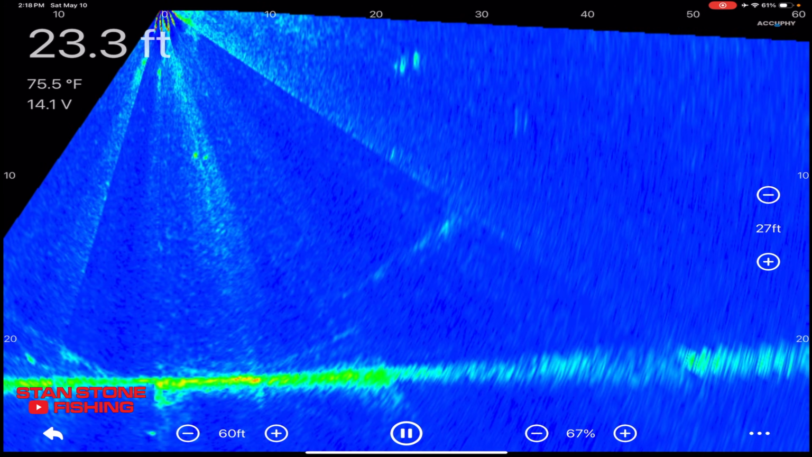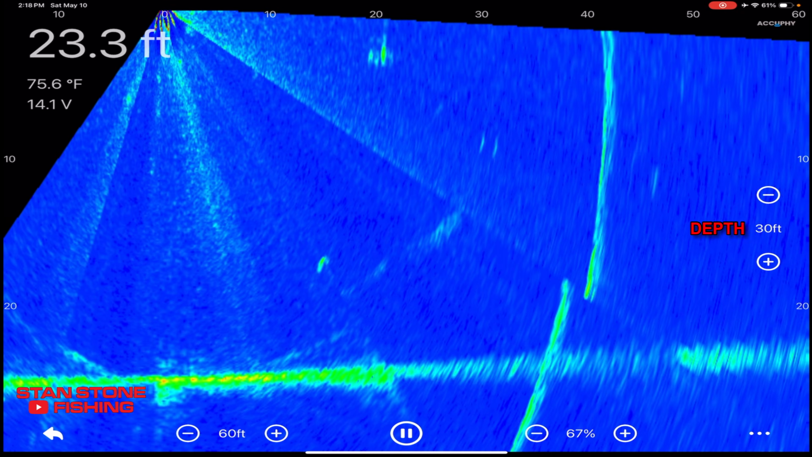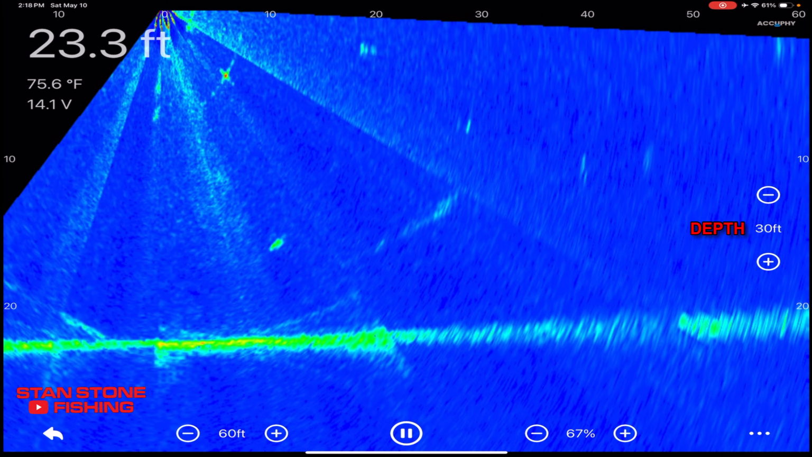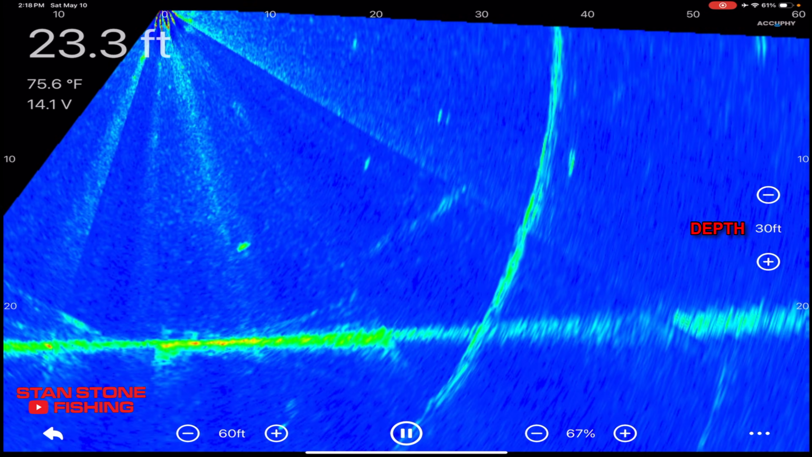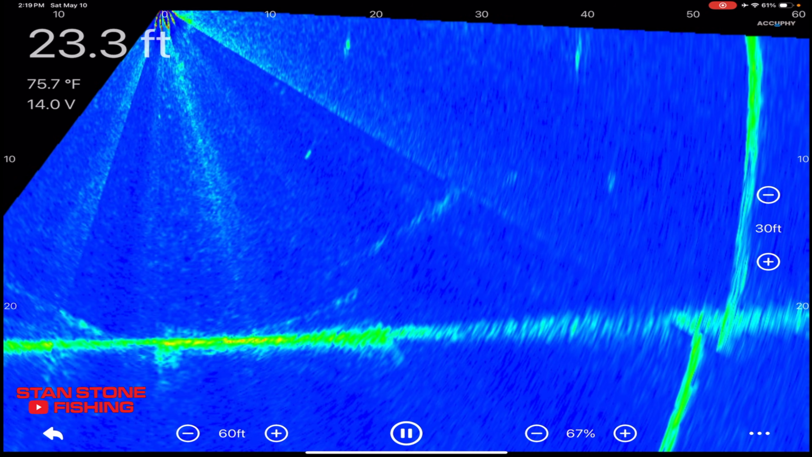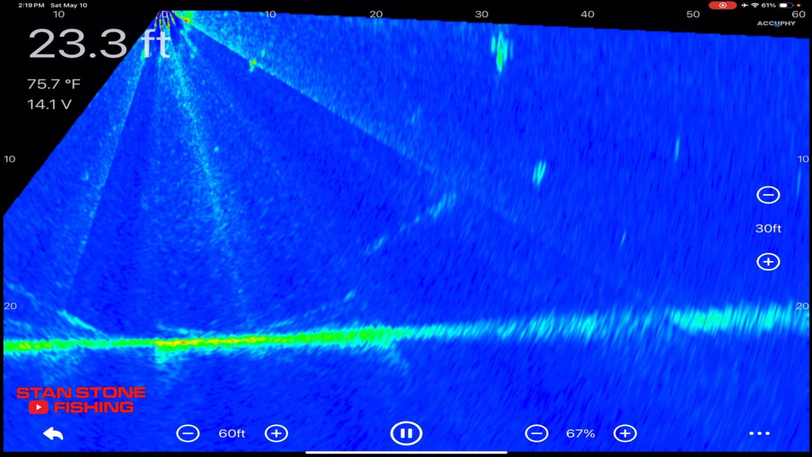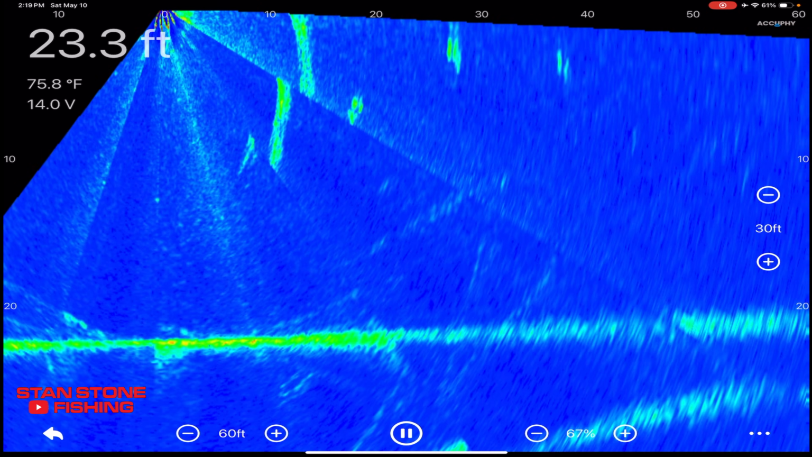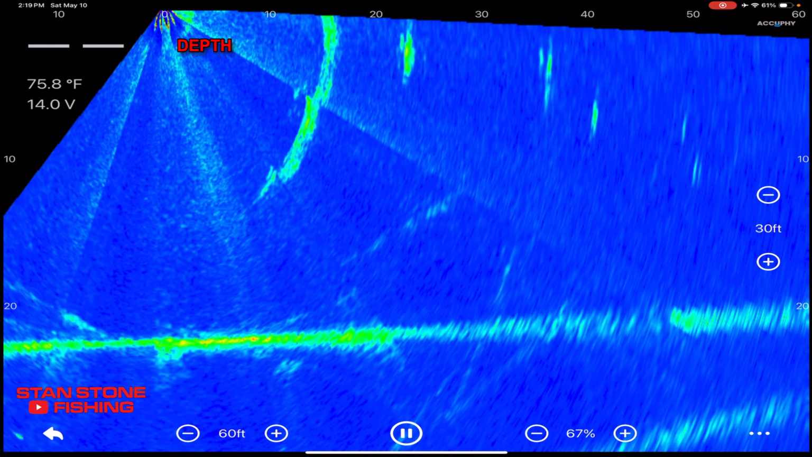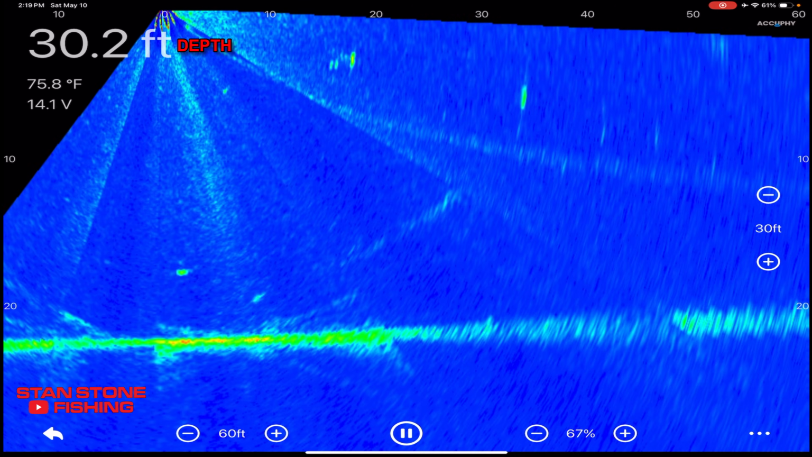This is the depth. We go up, down. I'm going to set it at 30 feet because we're sitting in 23 feet of water right now. I'll go ahead and come on out here to a little bit deeper water. Now to get into settings, first of all, there's your depth reading, and it's reading accurate with the 34 that I have.